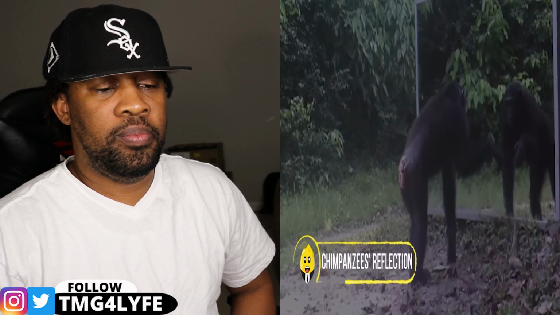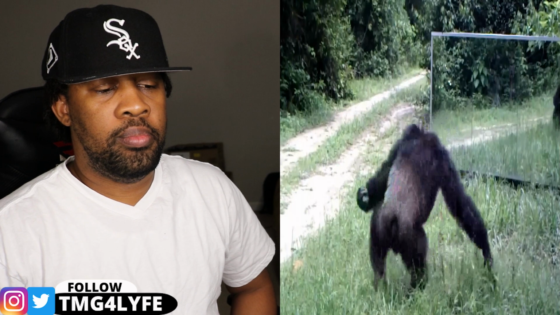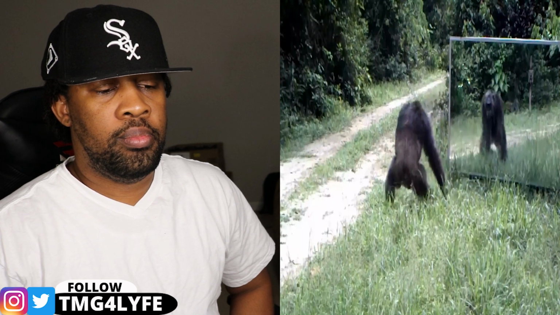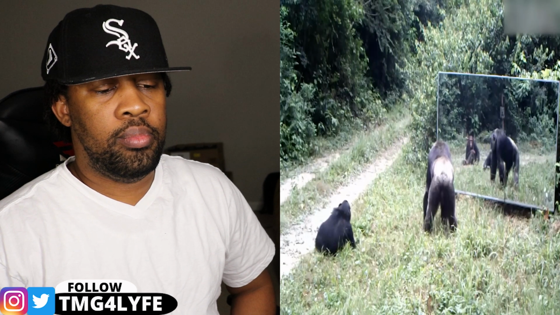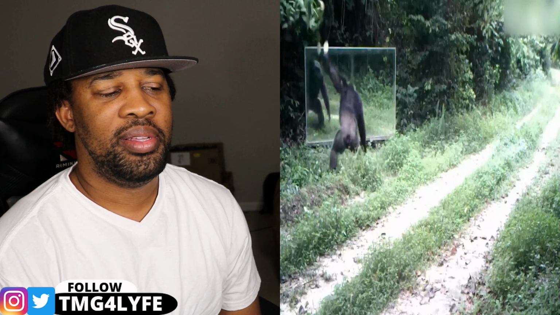Chimpanzee's reflection. A hilarious reaction of some chimpanzees was recorded on camera when a mirror was placed in the woods. Initially, one of them shouted and warned its reflection, thinking it was another chimp. Then a group of chimpanzees confronted the mirror, some jumping and tapping the ground, while others blew the sand and plucked the grass and leaves to express their aggression.